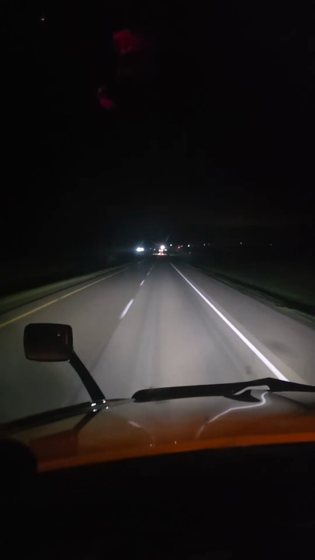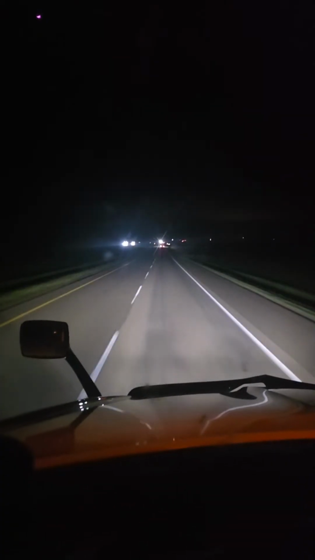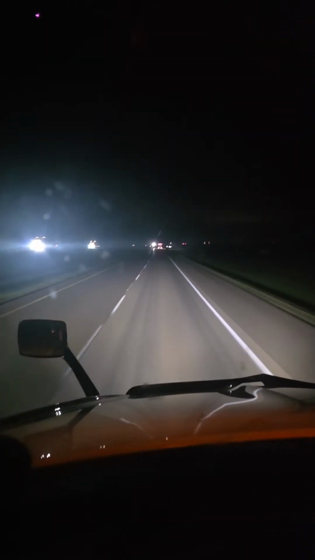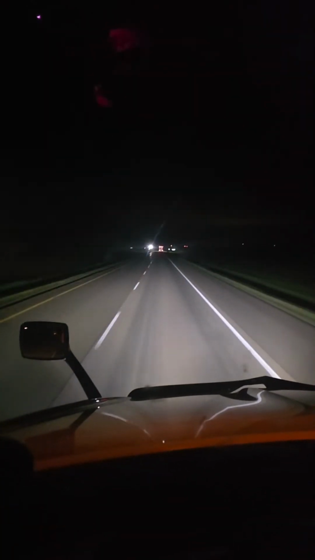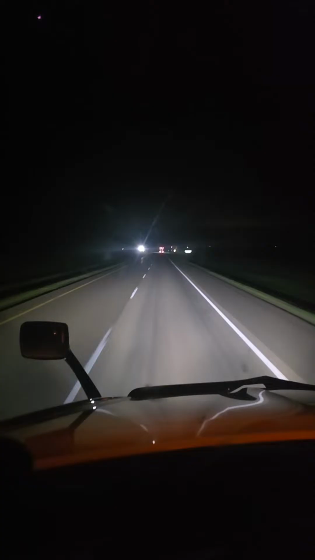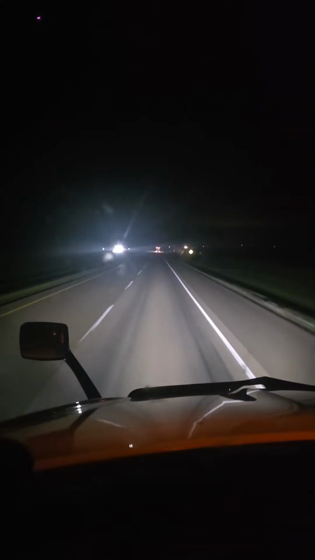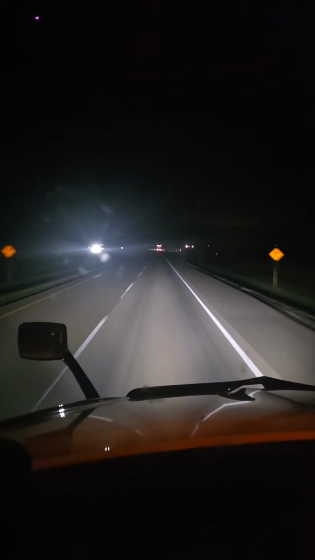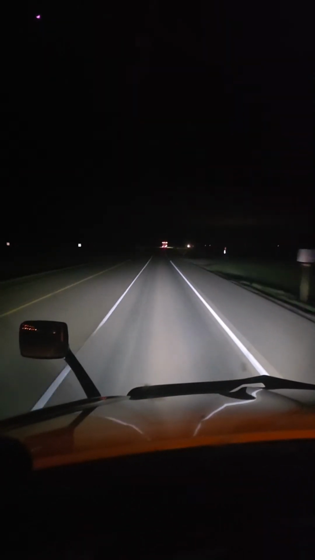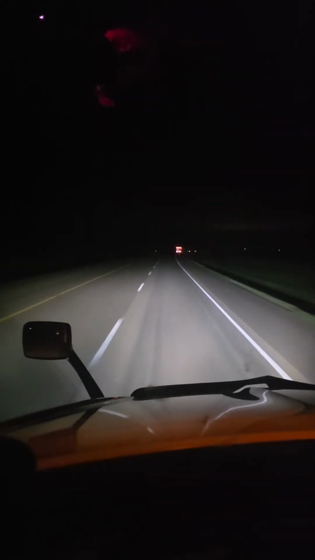The way station after we get to Swift Current. I'm going to end this live. About 15 minutes. Right curve ahead. 552 miles.